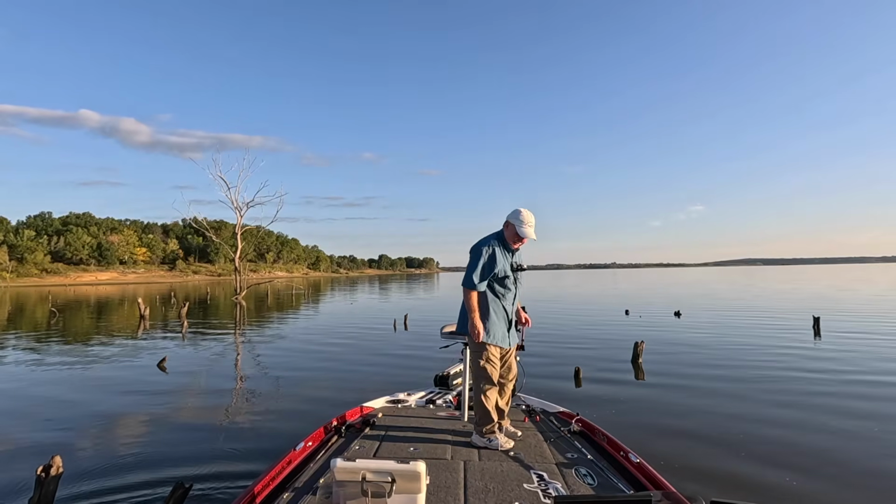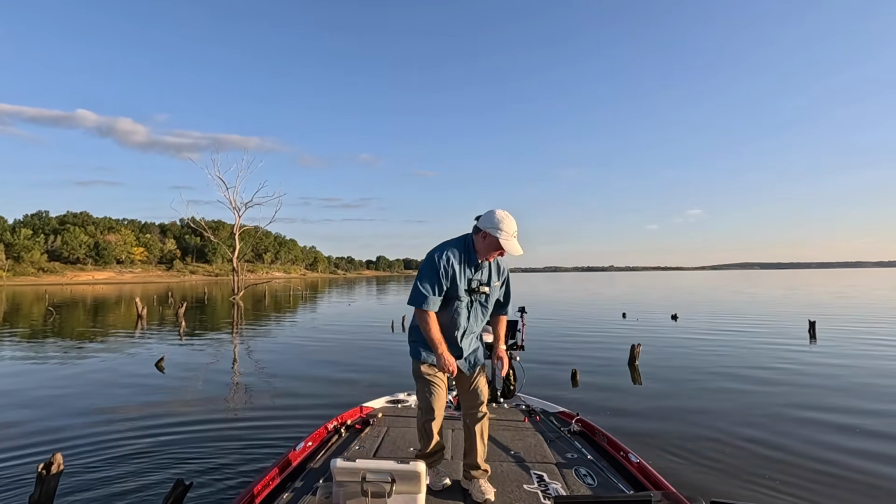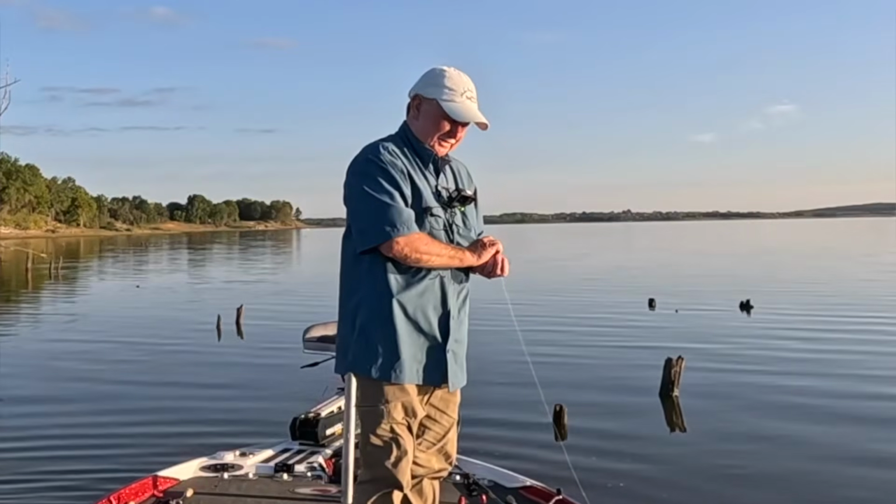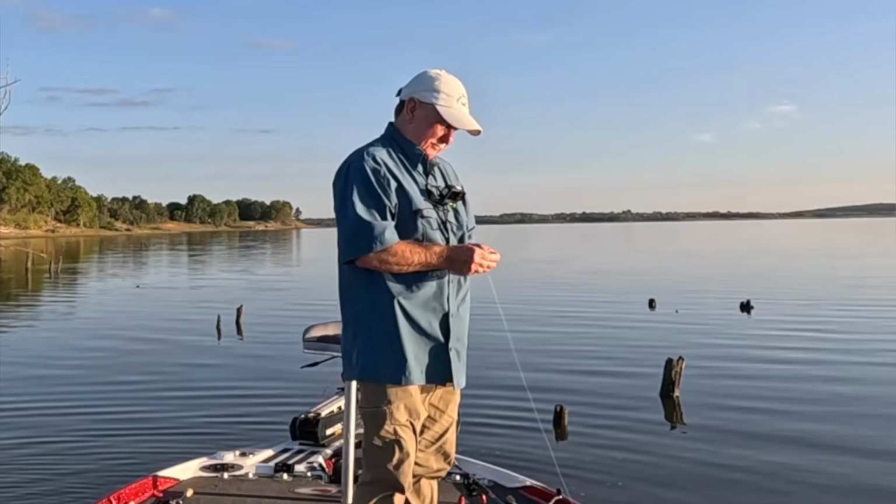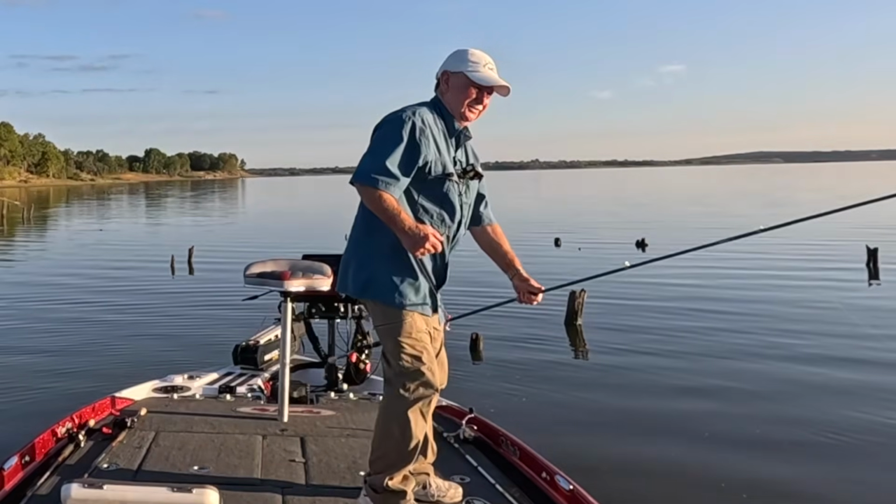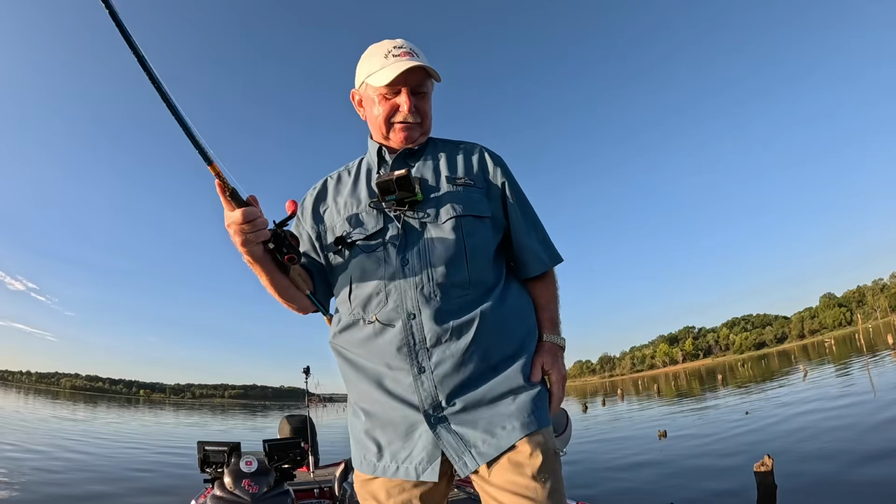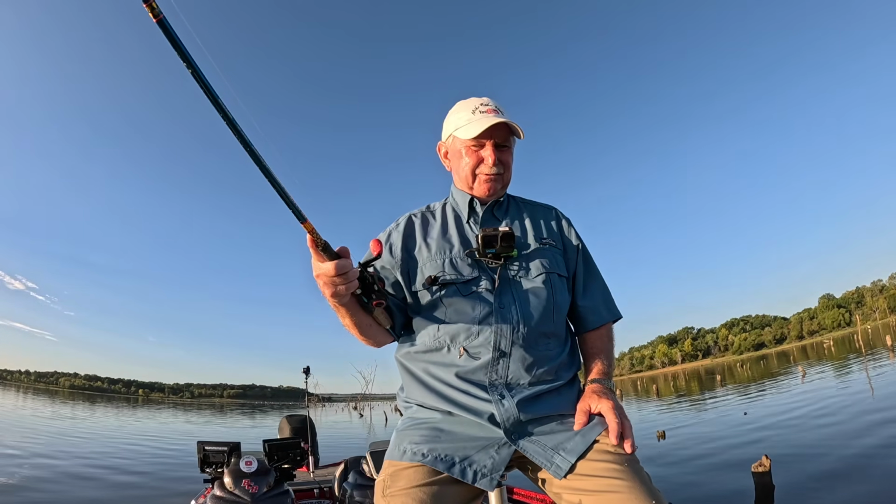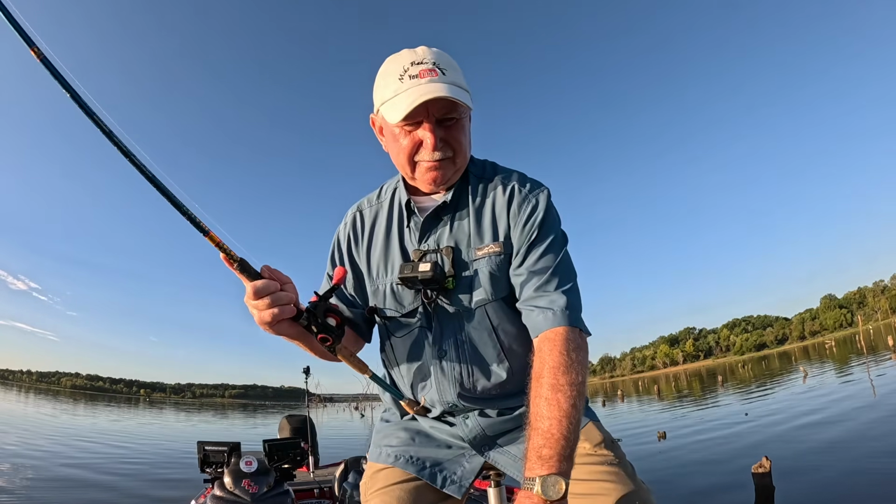Boy, finicky. I sat there a long time on him. That minnow right on him. Nothing. Nothing, honey. He looked like a crappie fish. I was pretty sure he was. Anything else in range before we pull up the poles? Nope. Power poles up.